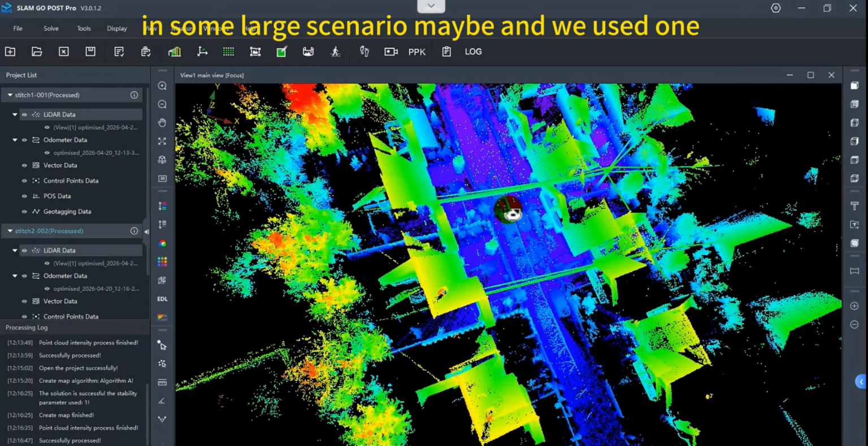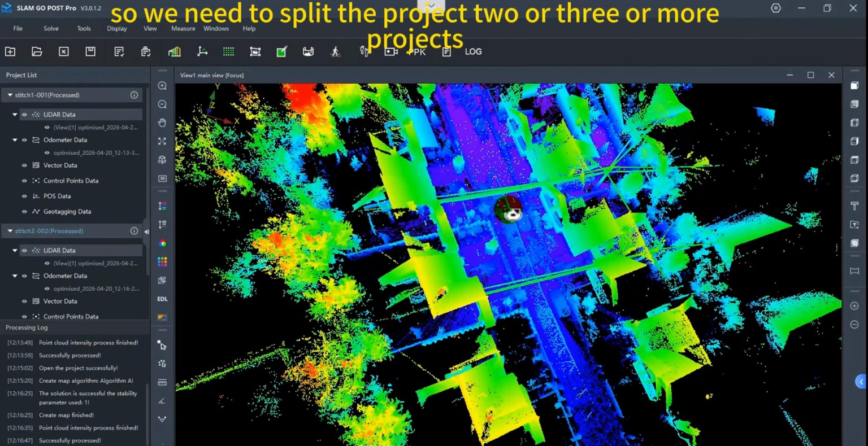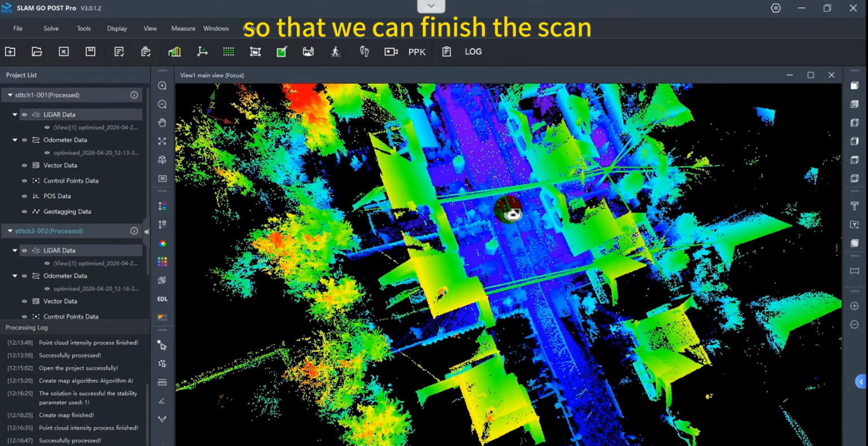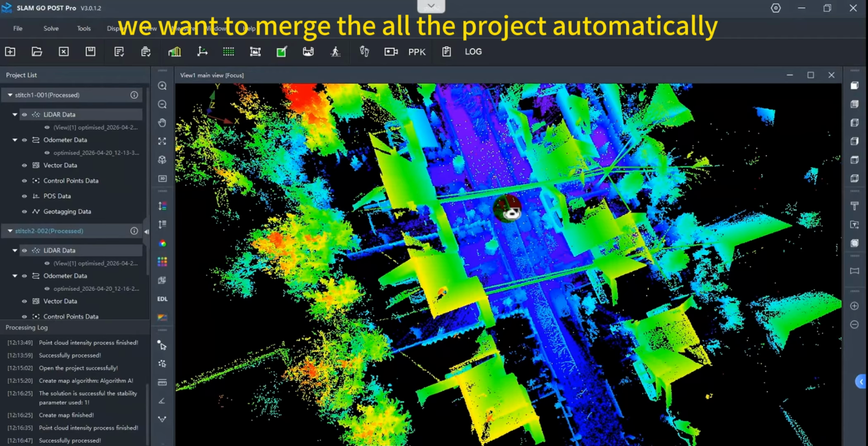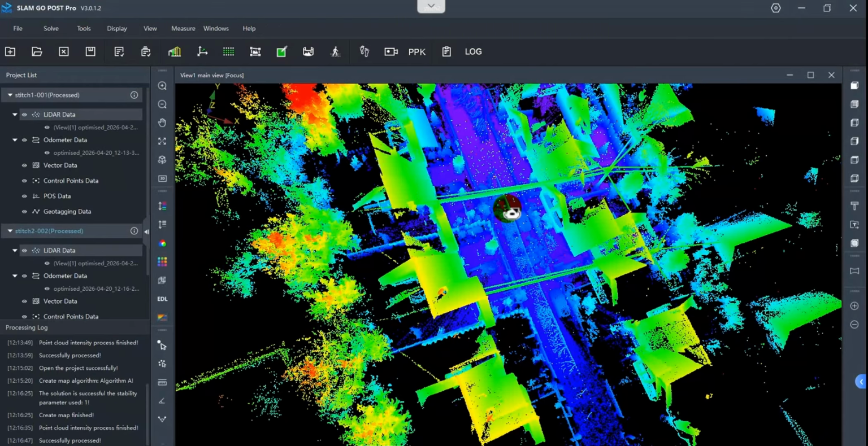In some large scenarios, maybe one battery cannot finish the project, so we need to split the project into two or three or more projects so that we can finish the scan. But when we do the processing, we want to merge all the projects automatically so that we can get the final merged point cloud. How should we do it?